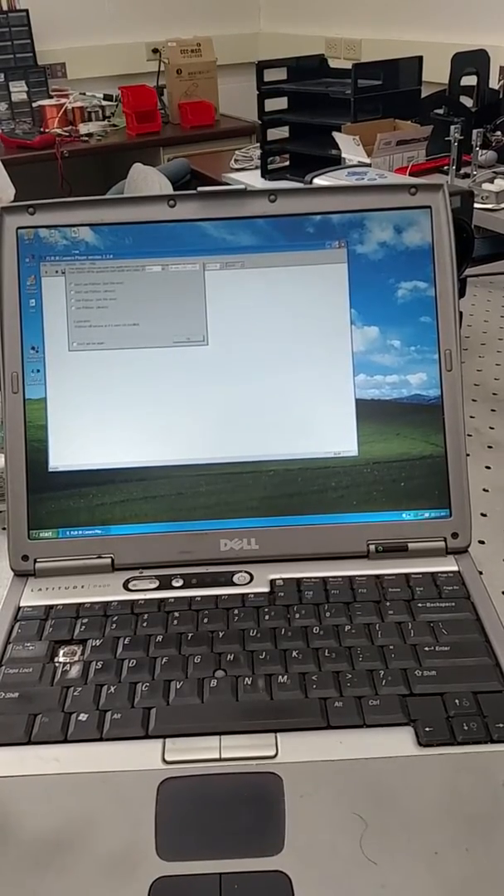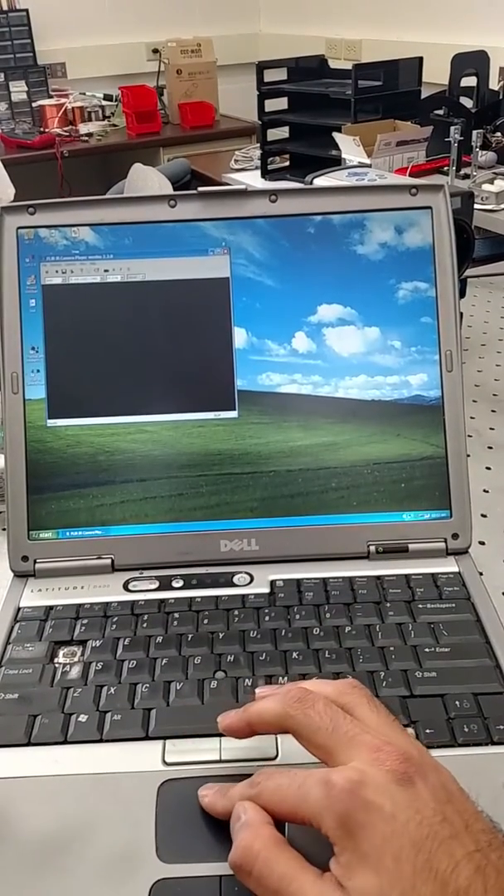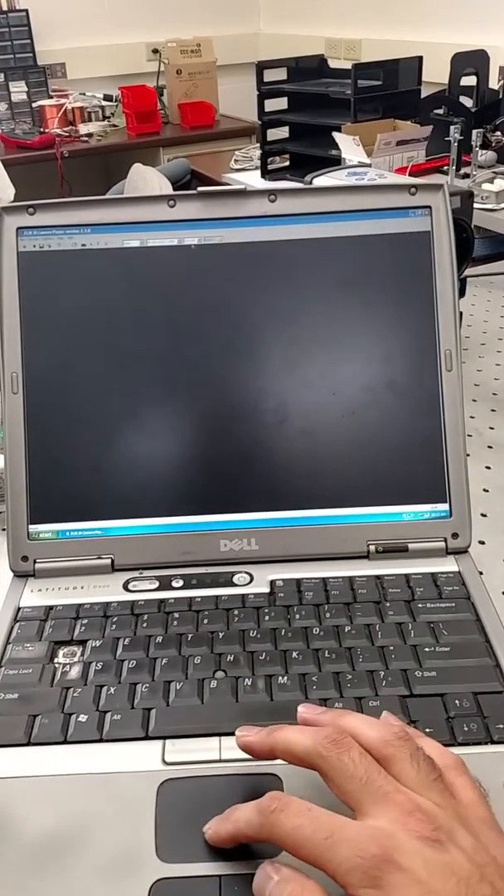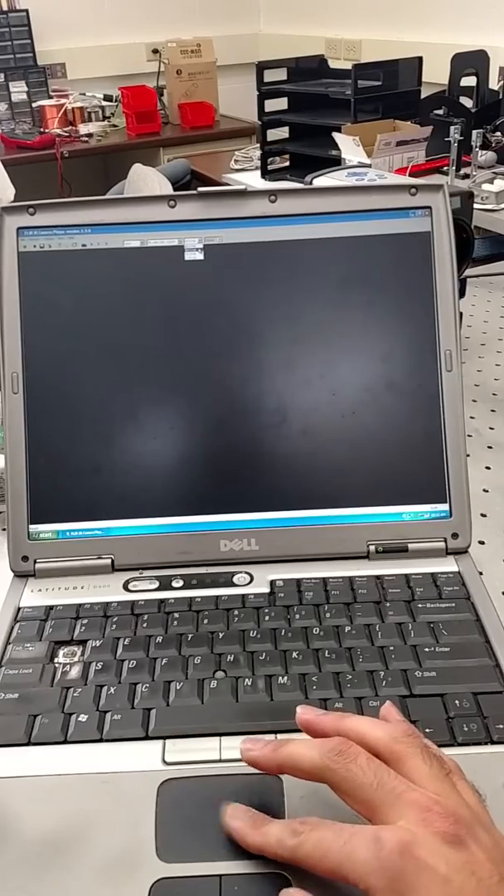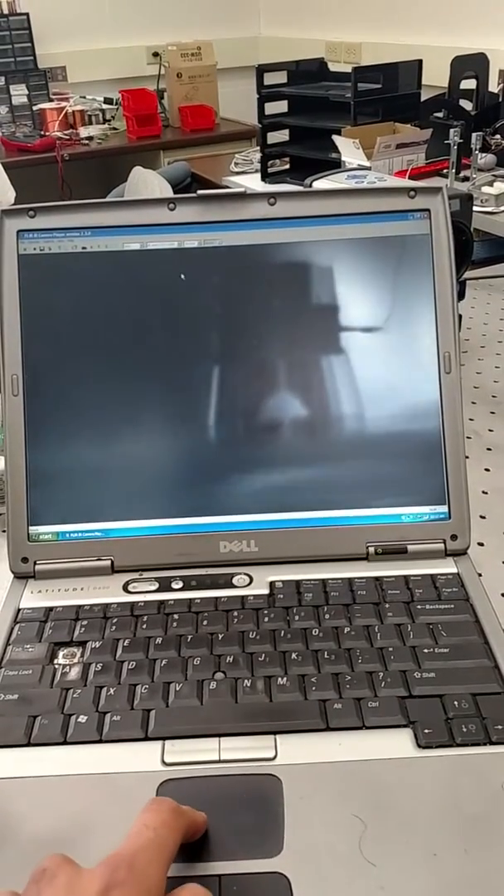One of the options is how many images you want per second, and there's a little thing right here. It says 60 hertz. And 60 hertz is too fast, at least for this computer, so I have to change that to 30 hertz in order to get an image. And this is a black and white thermal image.